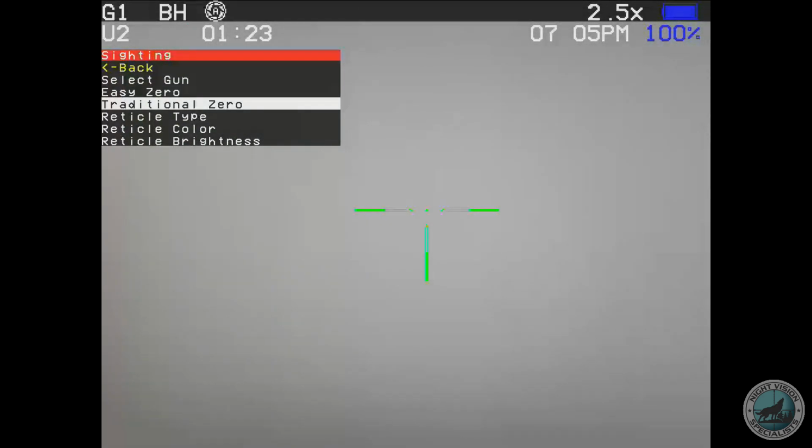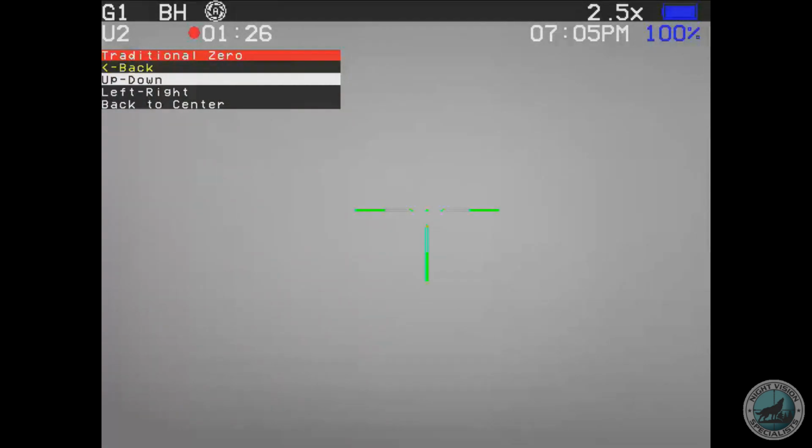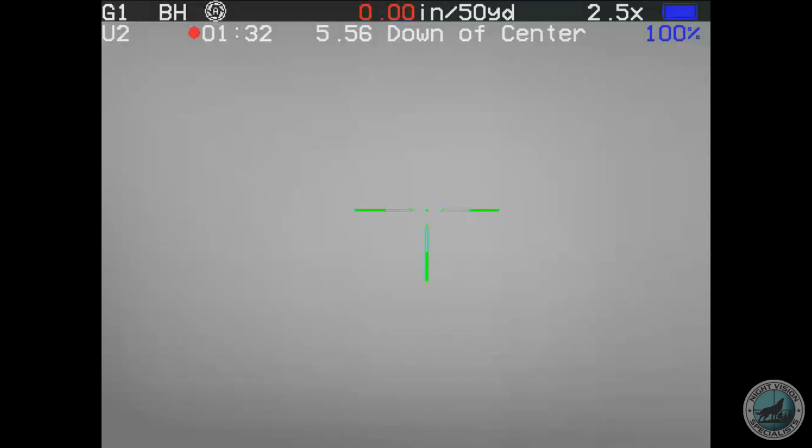I use a traditional zero because I zero a lot further away. You can see it's up, down, left, right, not X, Y. I love that. And then when we enter it, you'll notice that there's 0.0 inches at 50 yards at the top. That is this actual session into these coordinates. I have a total of 5.56 inches down of center on the scope right now. So, and the scope is zeroed at this time.